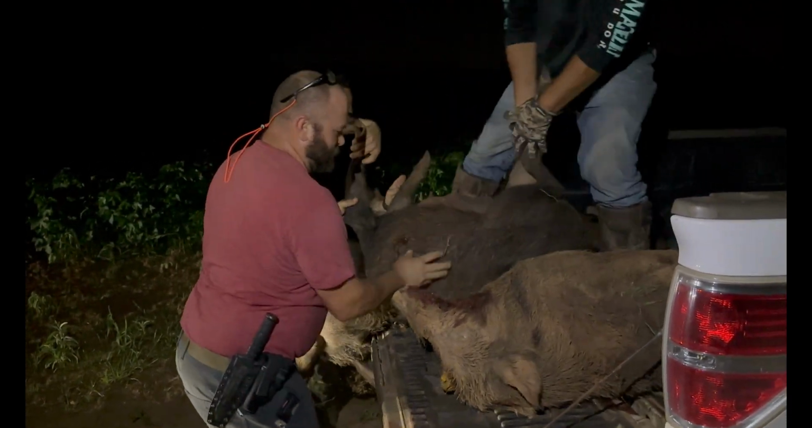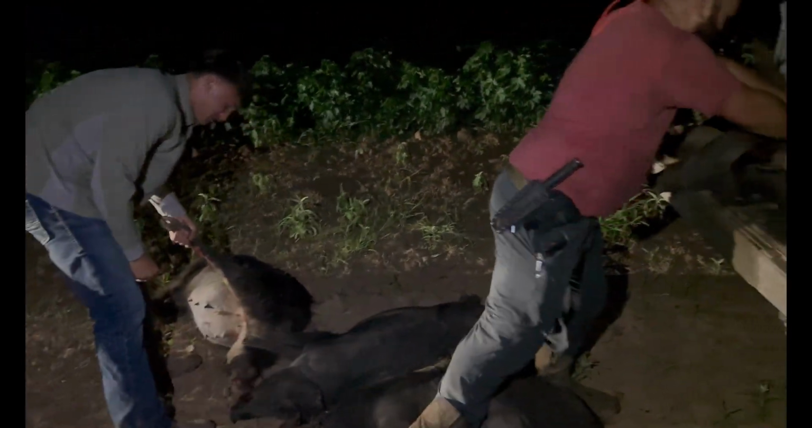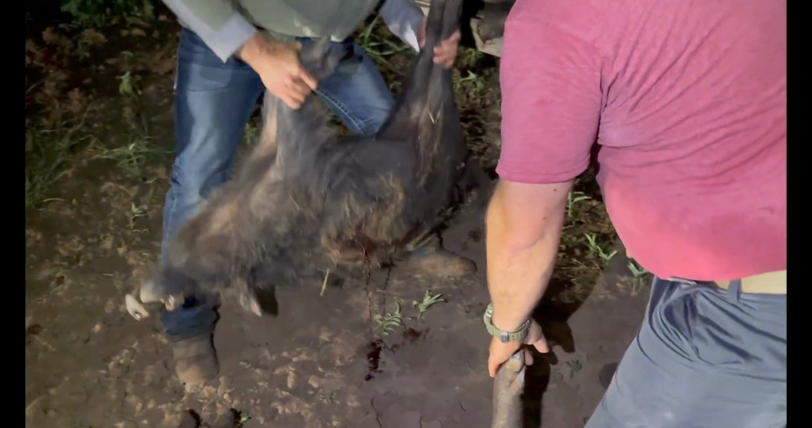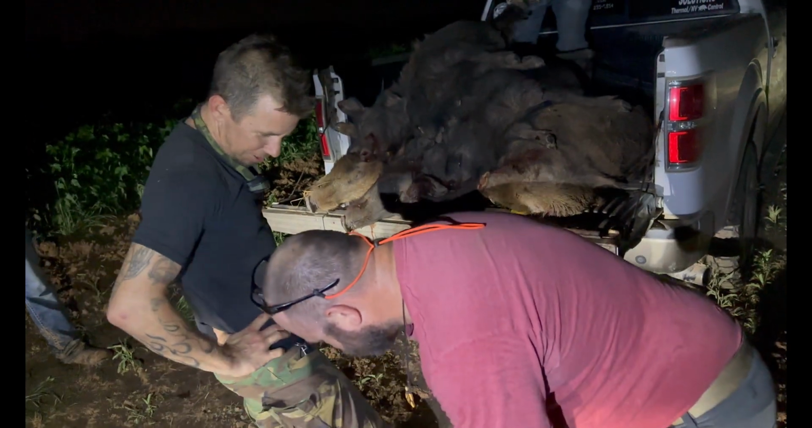How come the youngest, most in shape one of us out here ain't? Football player. He's gonna be throwing football. Well, he don't want to hurt his arm, I guess, and shoulder. You've got it on me. Oh, I got you these pants.